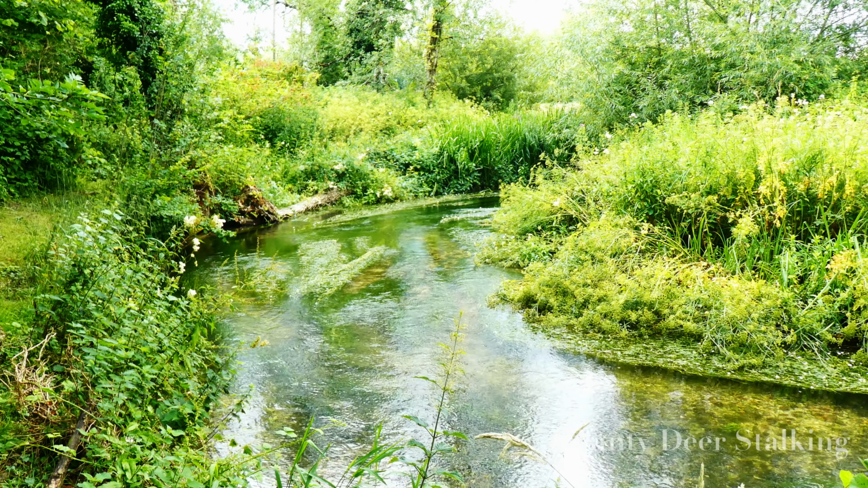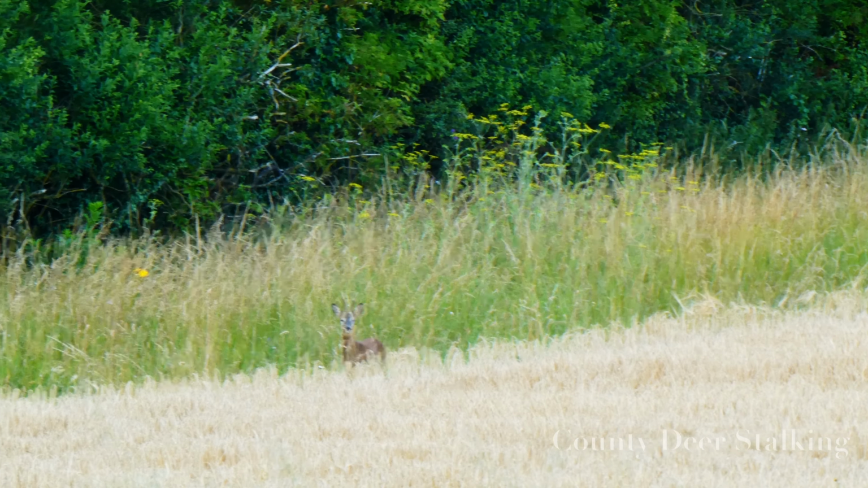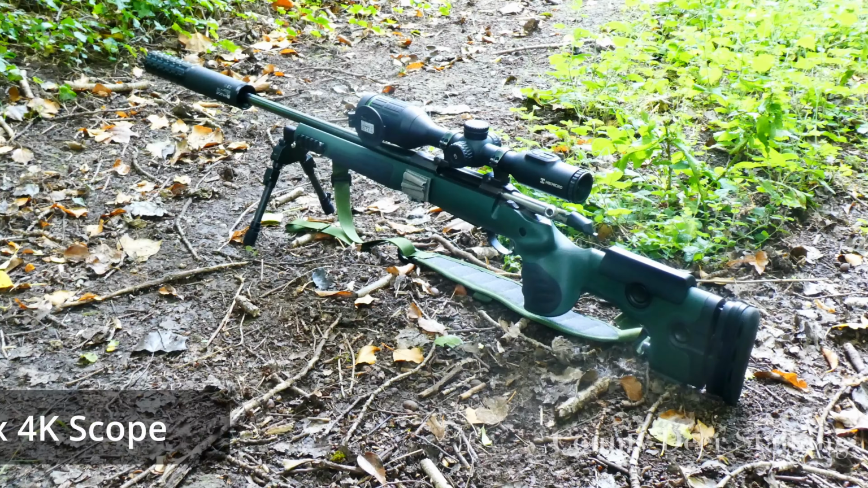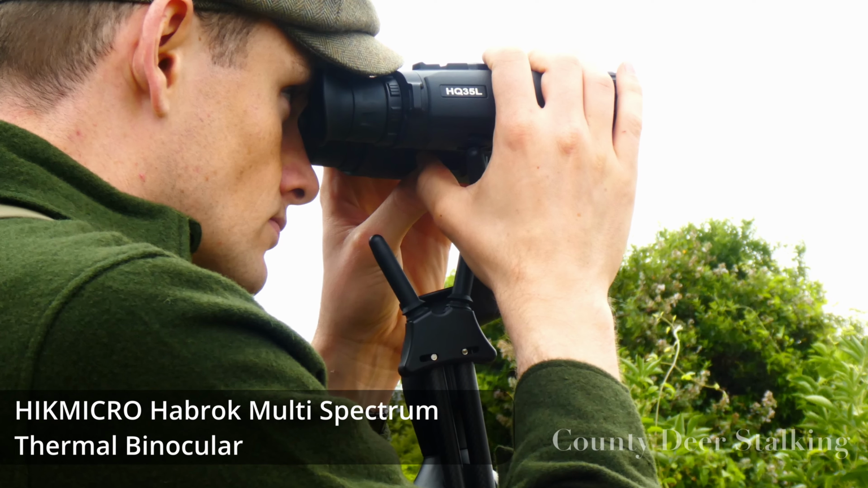I'm here at our Capriolis Club stalking grounds in Stockbridge on a relatively cool summer's evening, tasked with relieving some of the pressure on our dominant bucks by thinning out the less dominant ones in preparation for the rut. My focus will be on younger, more aggressive bucks with up to 4 points or less, and I'll prioritise culling murder bucks if spotted. This ensures that the best bucks on the estate pass on their genes and helps minimise tree damage from fraying. To assist me in this task, I'll be using the Hikmicro Alpex 4K day and night scope and the Hikmicro Habrok thermal binoculars.